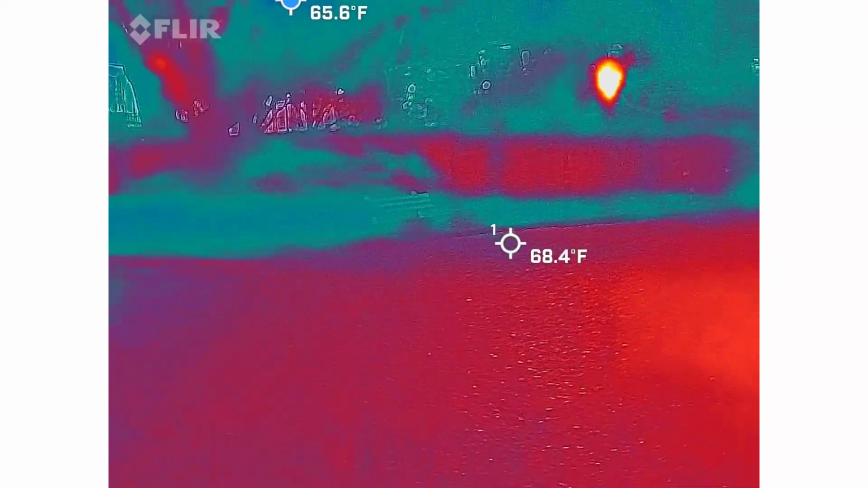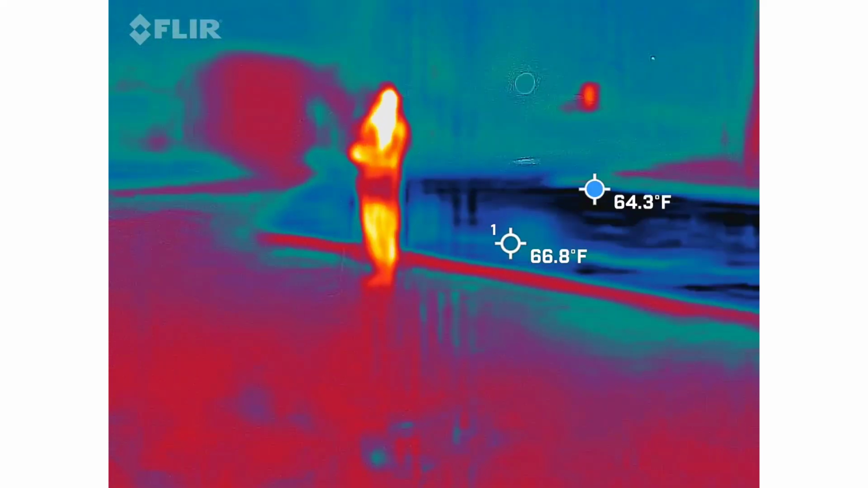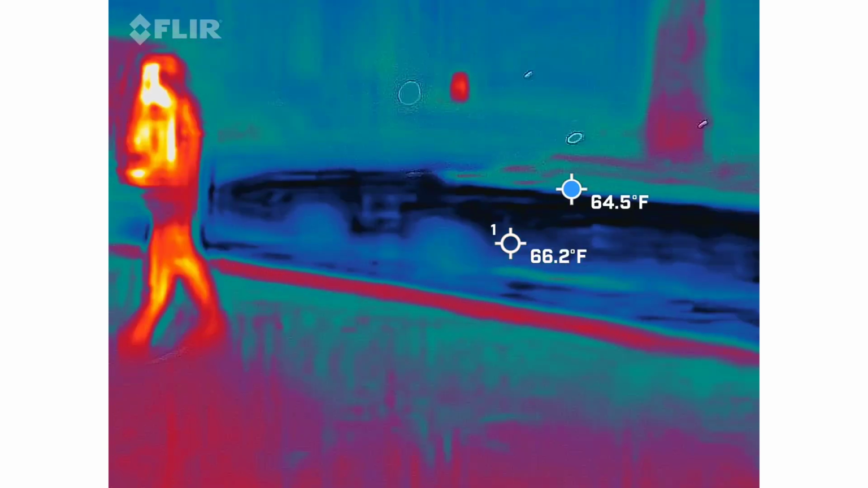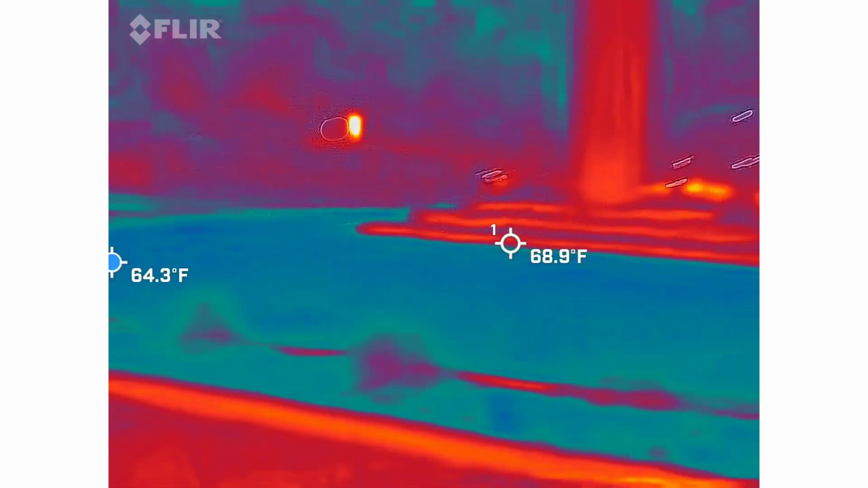If you're a picture taker, these large tours just kill me. Madeline's doing great, by the way. Look at her, she is all over that thing. And she likes that stuff.